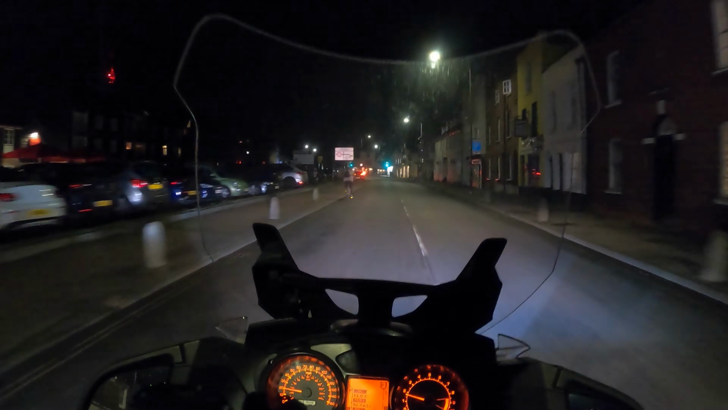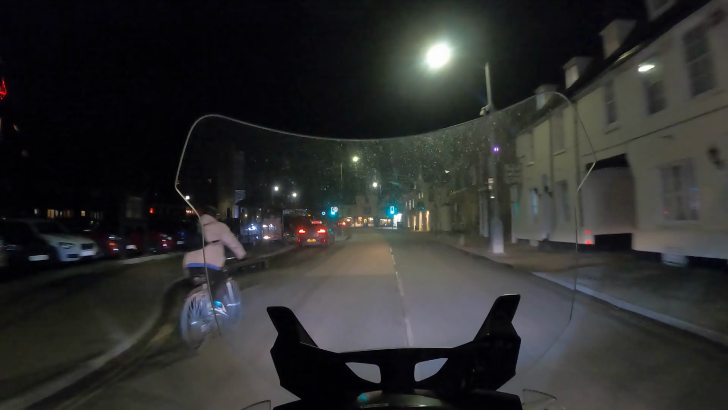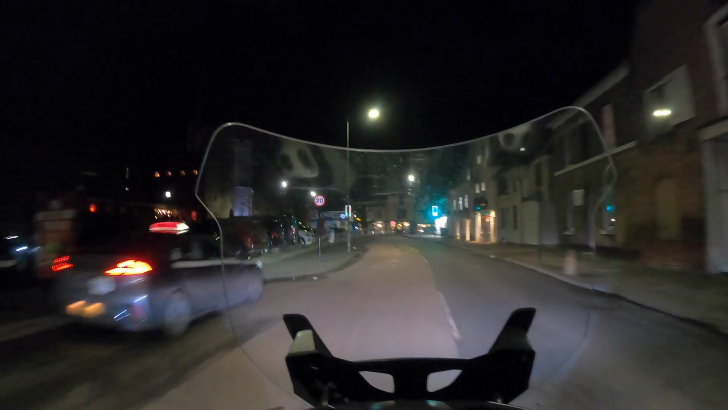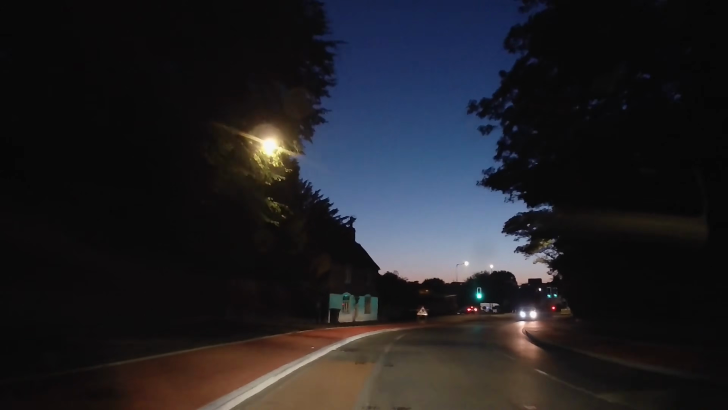So unfortunately we do see quite a lot of cyclists now without any lights at all. And although the lit area here showed him up in his light jacket fairly reasonably, the vision doesn't look so good in the mirror from behind.